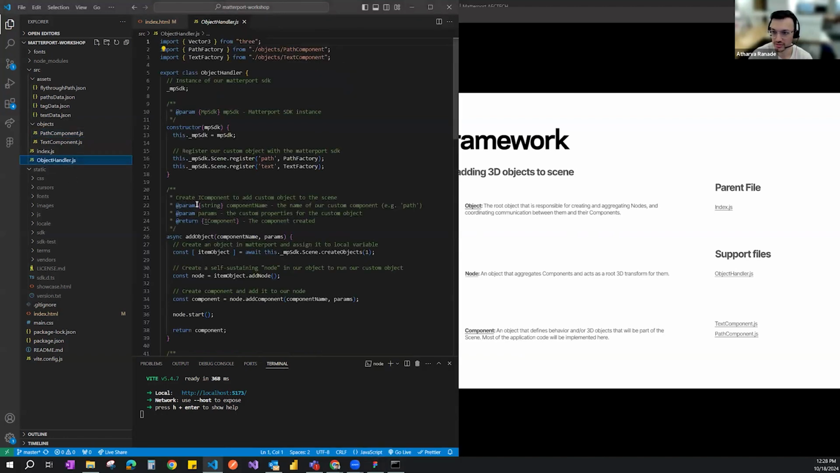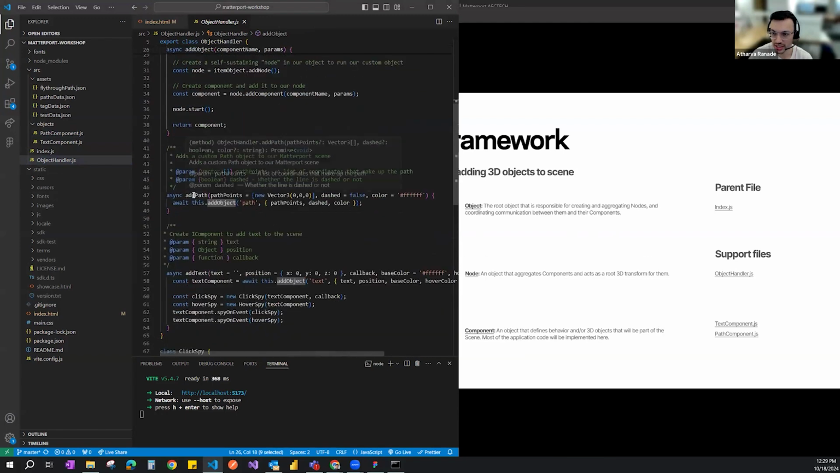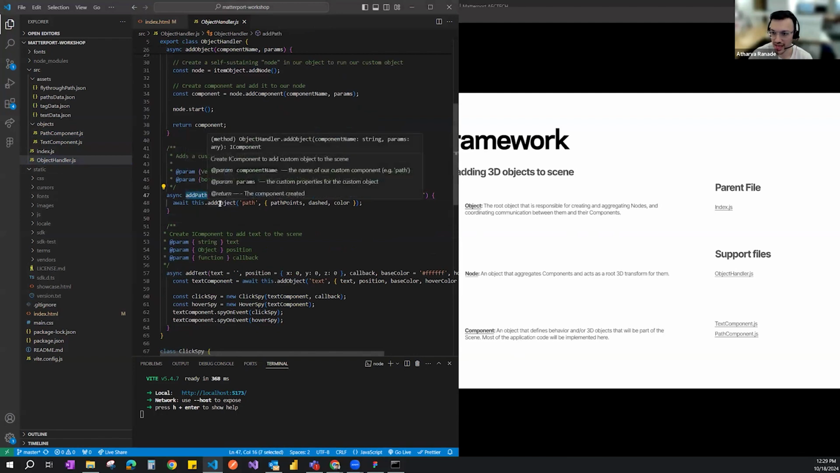In the object handler, we are creating a new instance called addObject. In addObject, we're creating a node, and then that node starts. This addObject is then added to each component that we have. So the component is set up so that it has an instance of addObject bound within it, because we're making that connection back to the application.